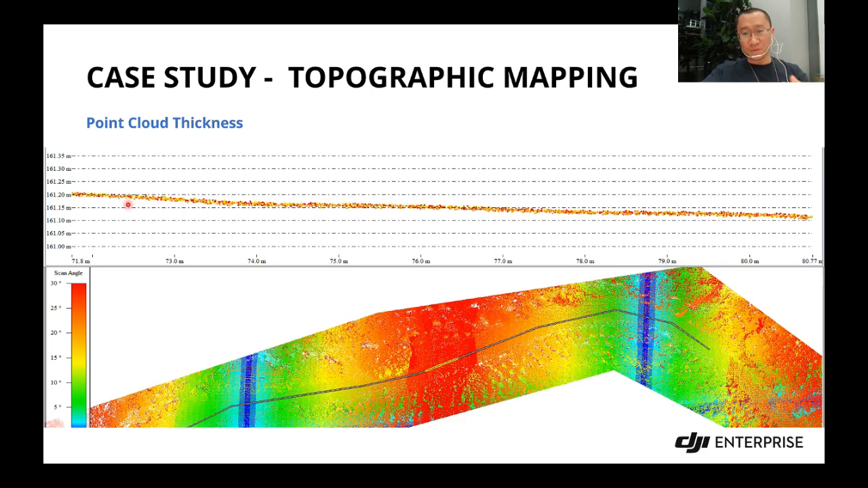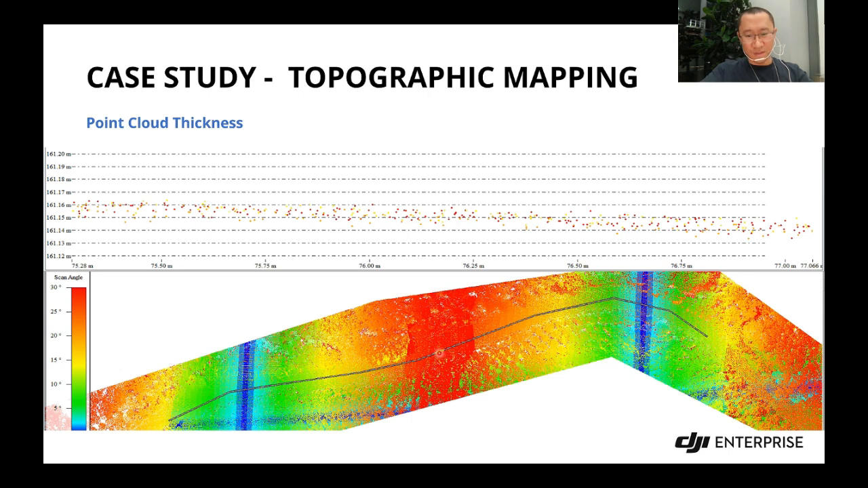But if you still want to challenge me, could we zoom in more? Yes, okay, let's zoom in. For the very middle of the connection, you can see this smaller grid represents 1 centimeter, and the point cloud is still very continuous, no different layers. The red one and the yellow one have a very good connection. So the point cloud thickness is within 2 centimeters. It's really amazing. This is the real performance of the DJI Zenmuse L2.